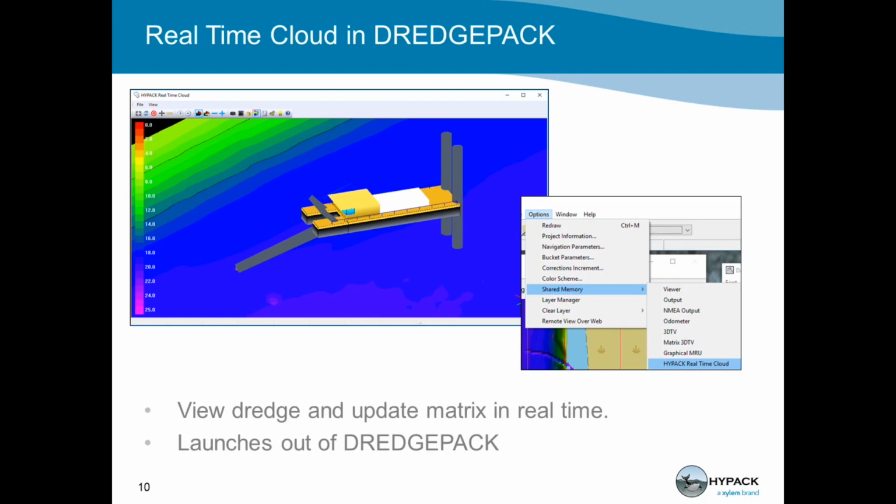Well, again, just the same, everybody else likes to see things in 3D nowadays. It's something that we can do. And it can also help your operator. It can help your project manager. It could help anybody out there better visualize what's actually going on the job. And so for that, we can now use the real-time cloud in DREDGEPACK with a variety of new options. You run it right out of shared memory in DREDGEPACK, and it's really great because now you have it and you look at it and you say, wow, offsets are right, measurements are right, I don't have a problem. Looks like we're doing this accurately. We can really visualize it better now.